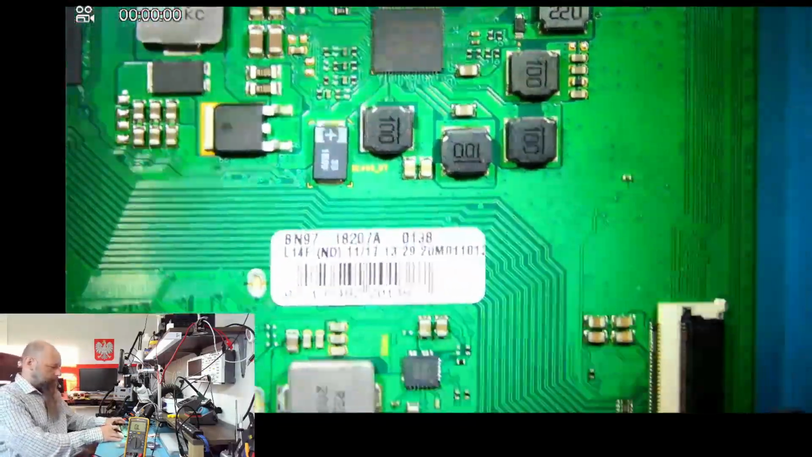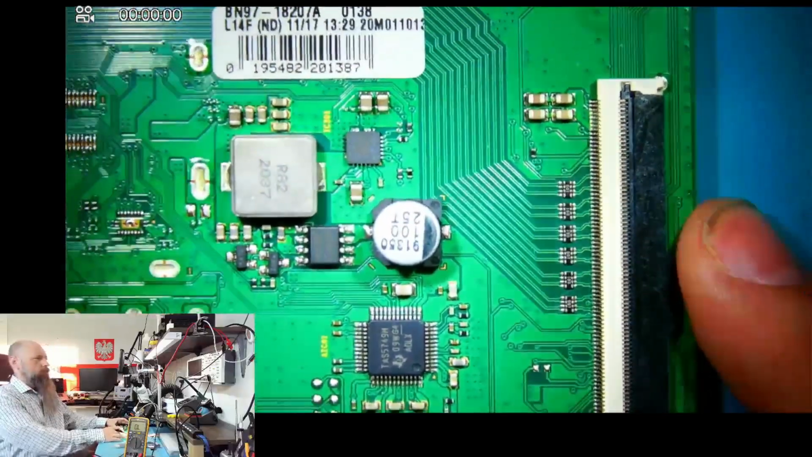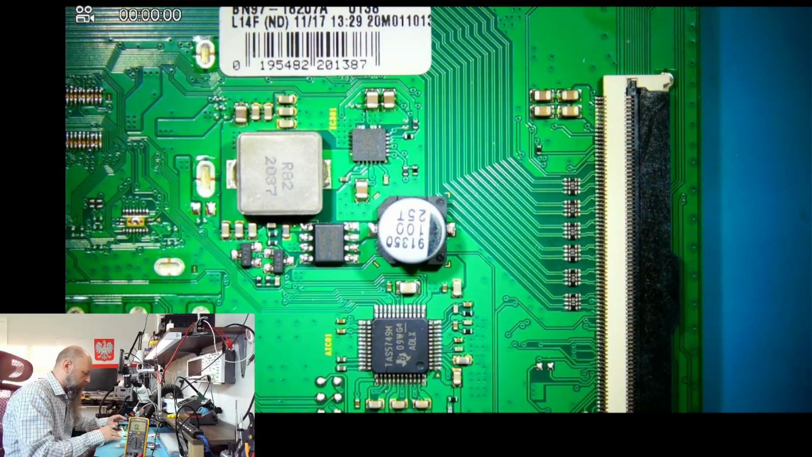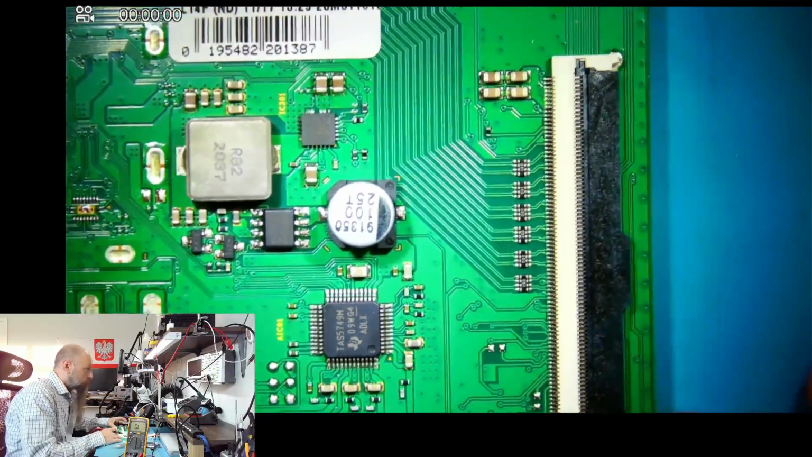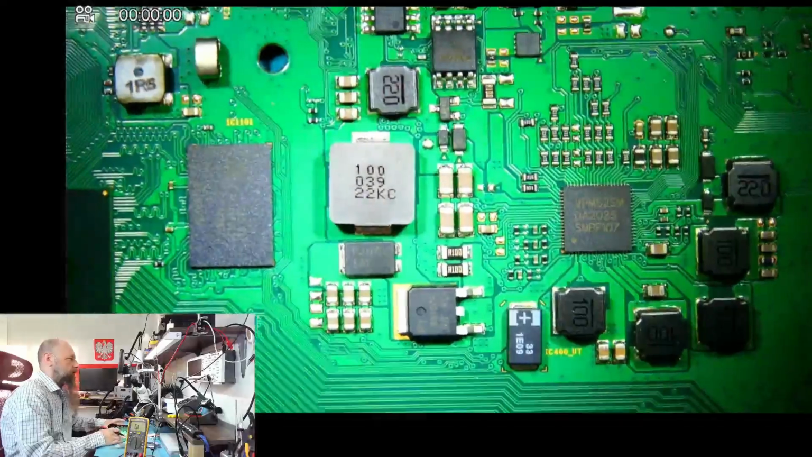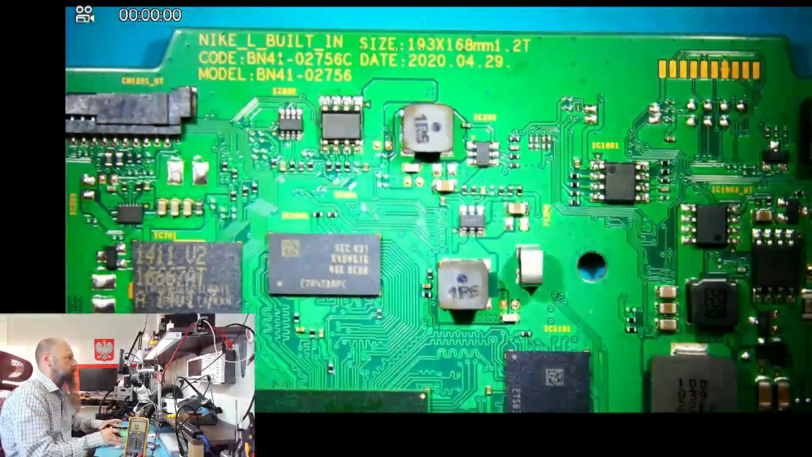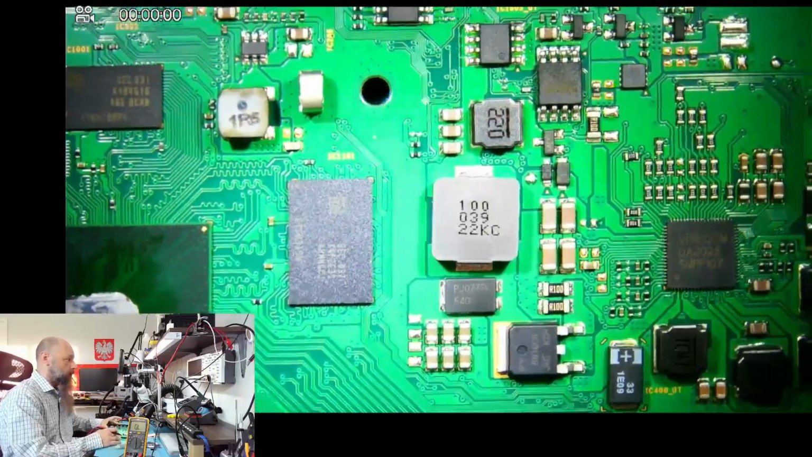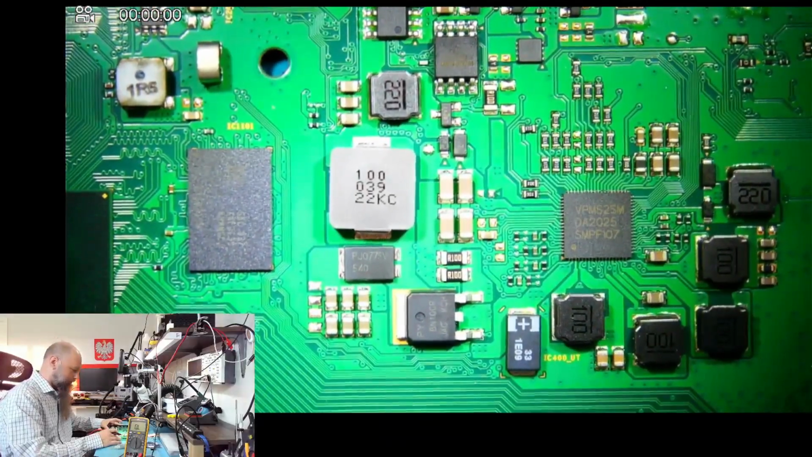My assumption was that all voltages are created by the power supply. The presence of these big coils over here proves otherwise, and this board produces many voltages itself. So our problem is likely on this board.